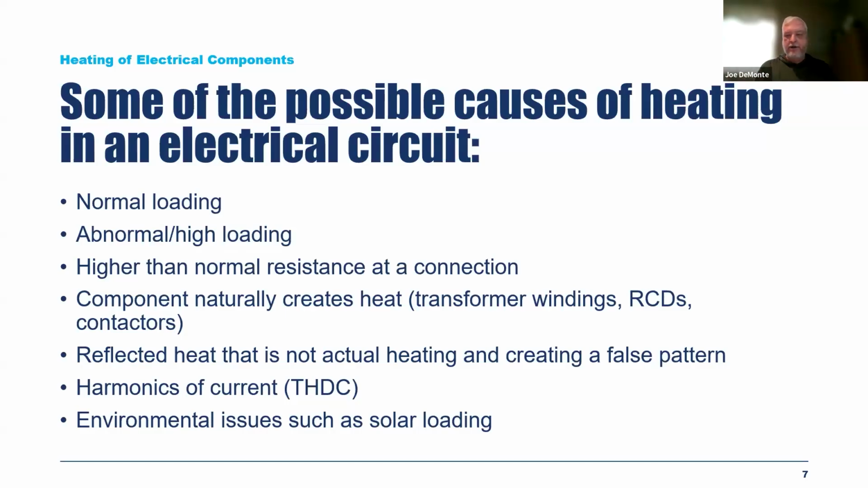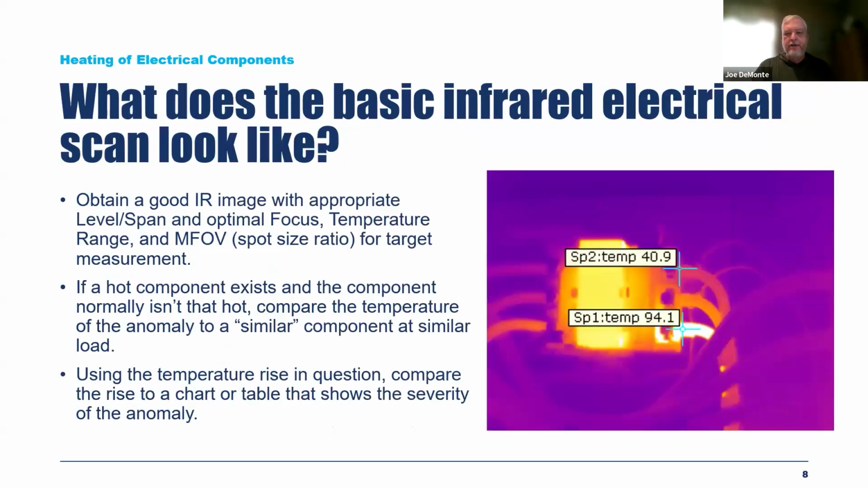Now that may cause a pattern that somebody may assume is an issue without understanding that there could be false positives. Total harmonic distortion of the current: we can have high harmonics that could cause heating on line conductors and also neutrals, if there are neutrals in the system. And environmental issues, so solar loading, nearby components, whatever it might be.